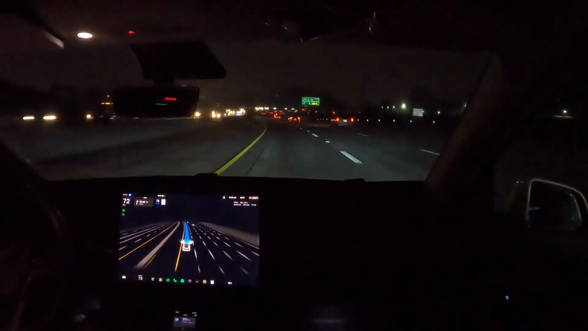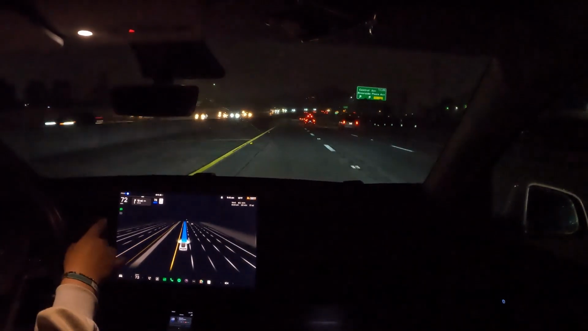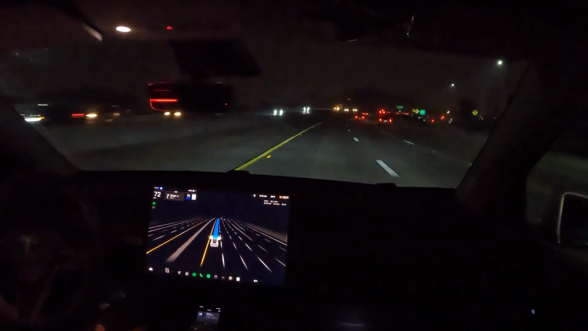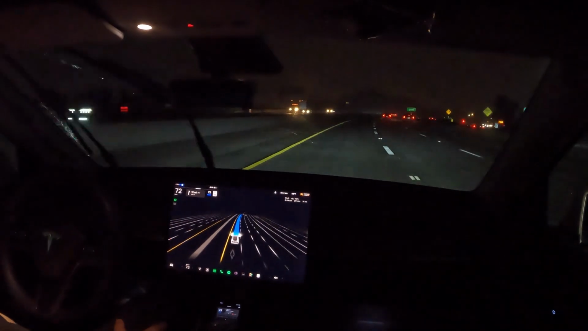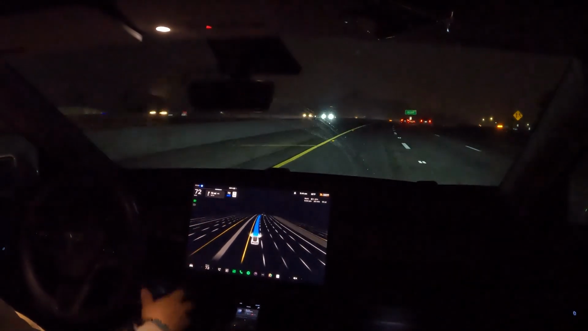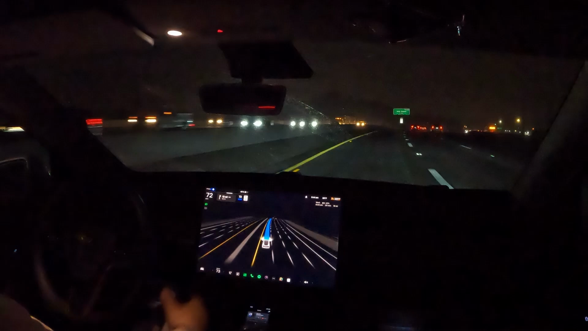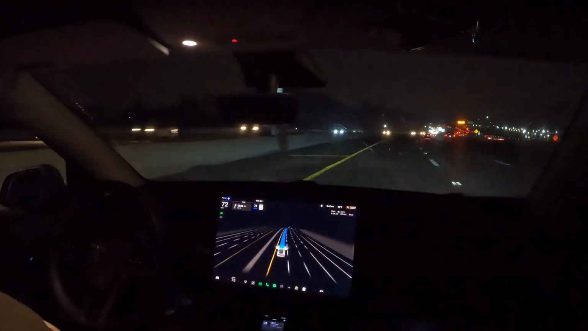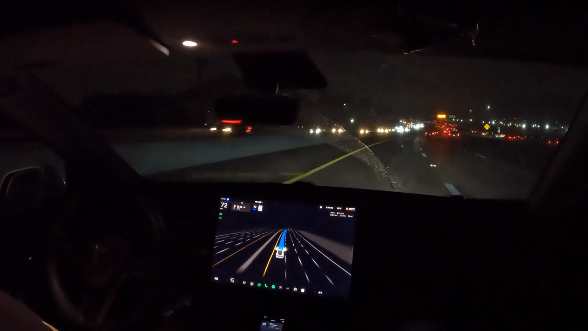Again, the speed limit here is 65, but it's keeping up with the flow of traffic, so it's going about 72 miles per hour. So now imagine everybody else going 72. Well, you know, if it stays at 65, that's a little bit dangerous. So that's why it's keeping up with traffic.